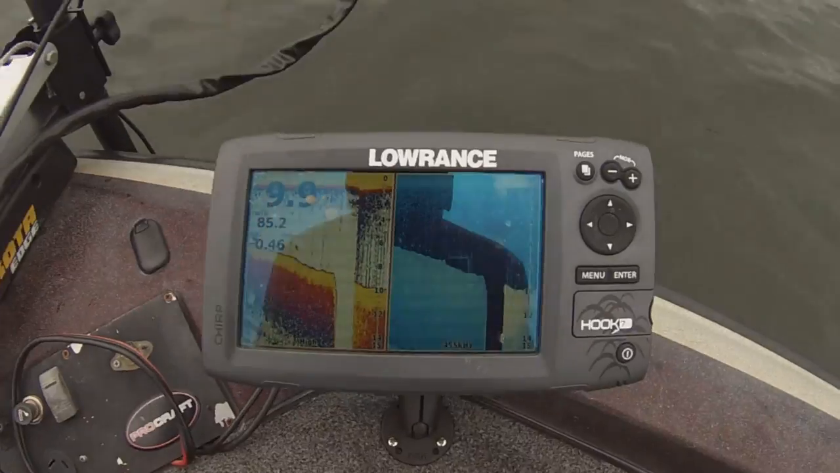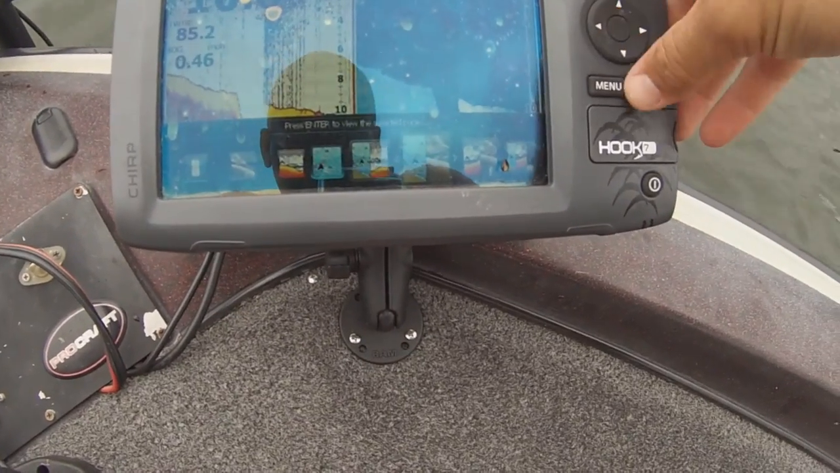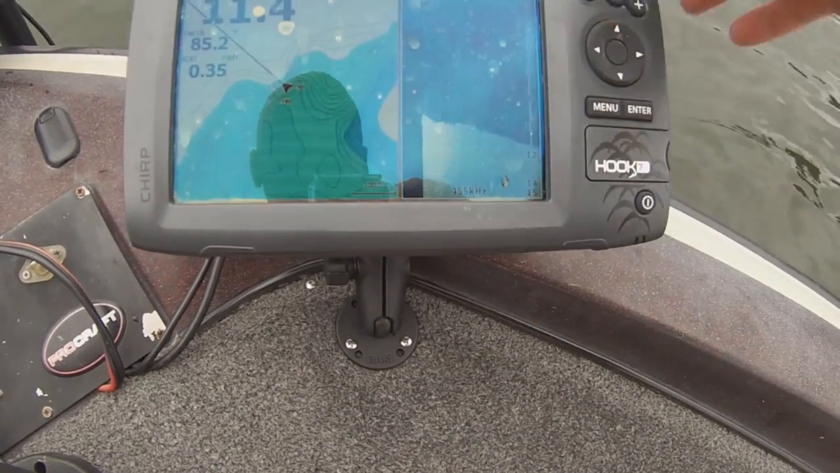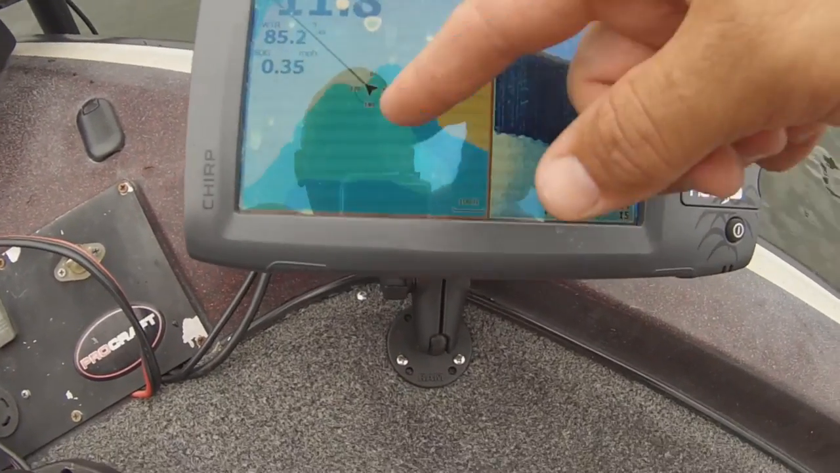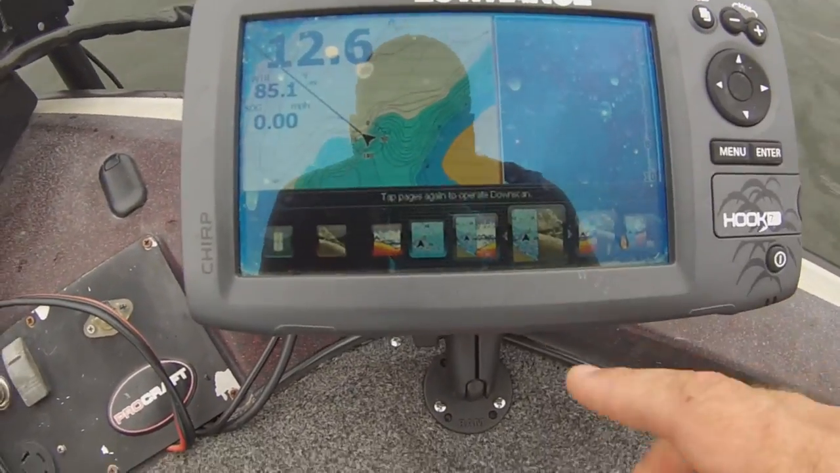Alright, so what I do is, I usually just have it on my 2D. I don't think I have this one marked. If you've got your GPS marked, which I don't have this one marked, you could use it, but I'm not going to use it right now. Well, I may.